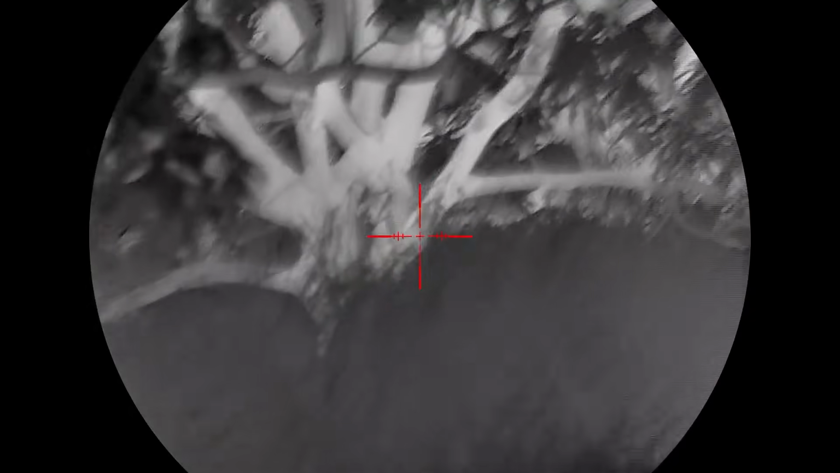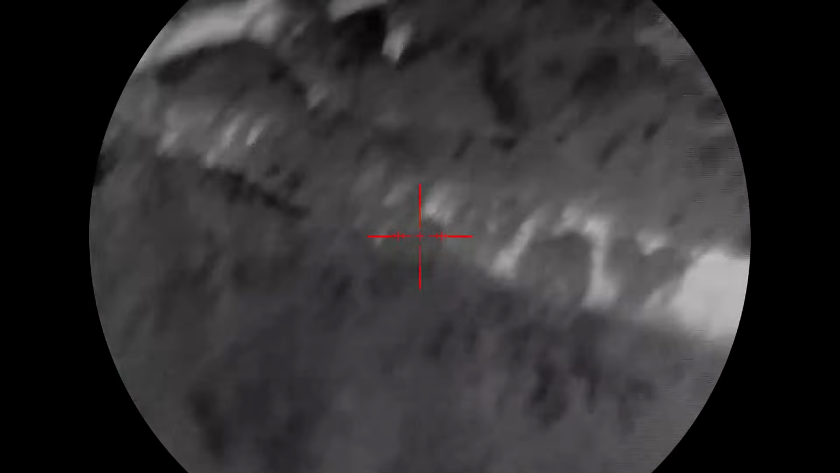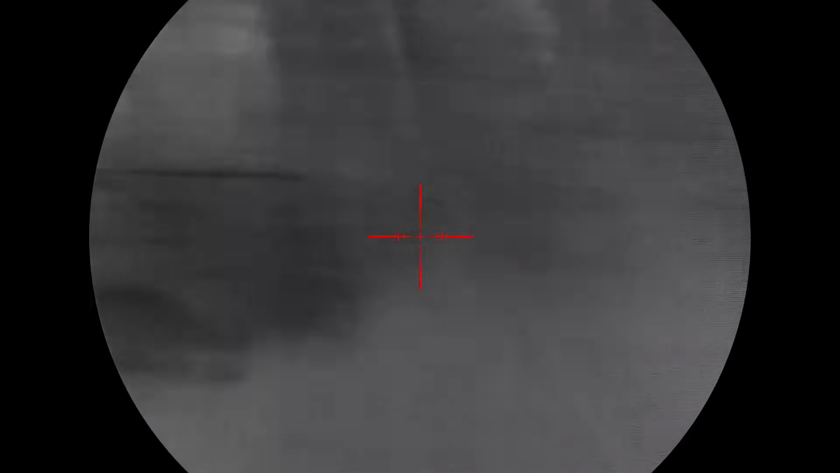I was gonna do a hunt at the same place that I did the last one with the Hikmicro, but there's some other hunters out there tonight, so I've come out here to the corn block where I've been getting a few pigs in the last few months. Let's see if there's anything in here.